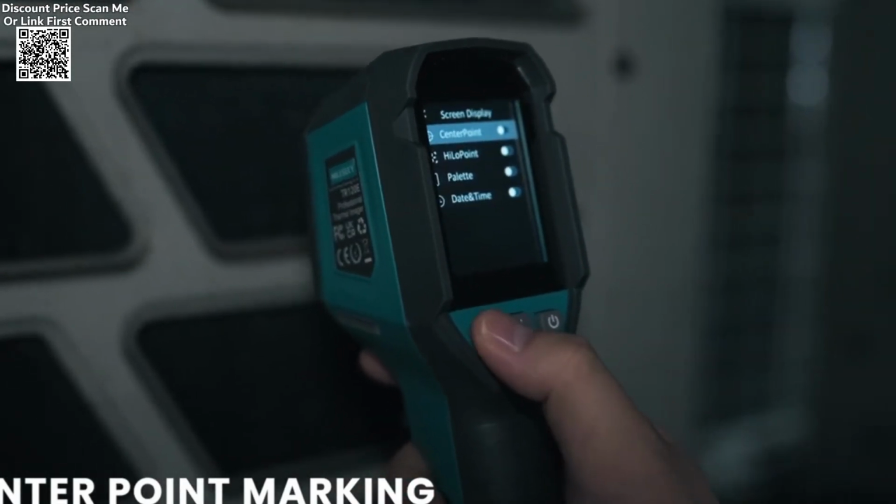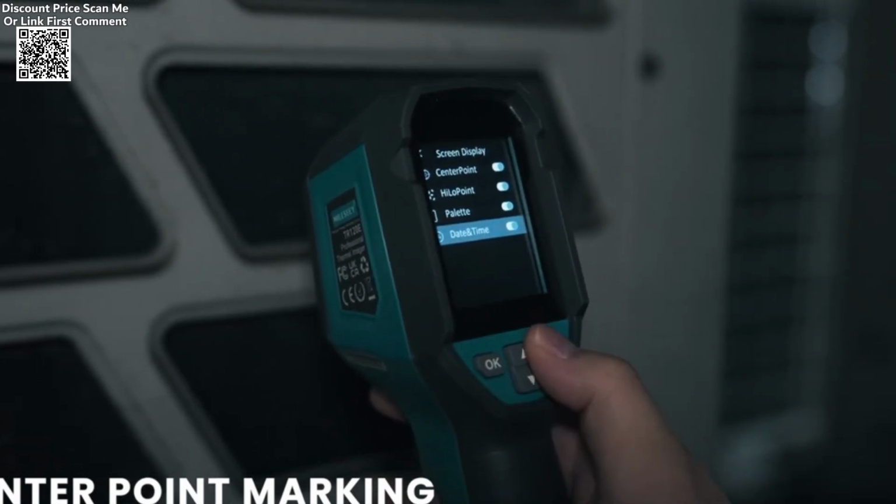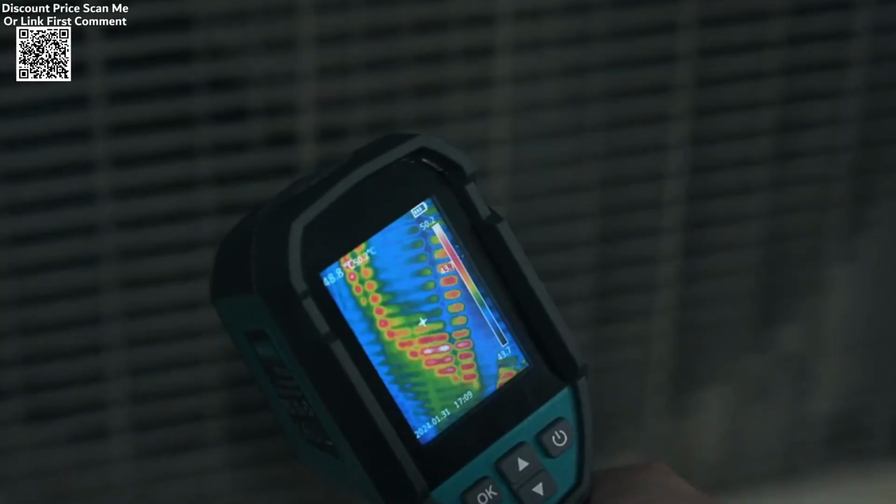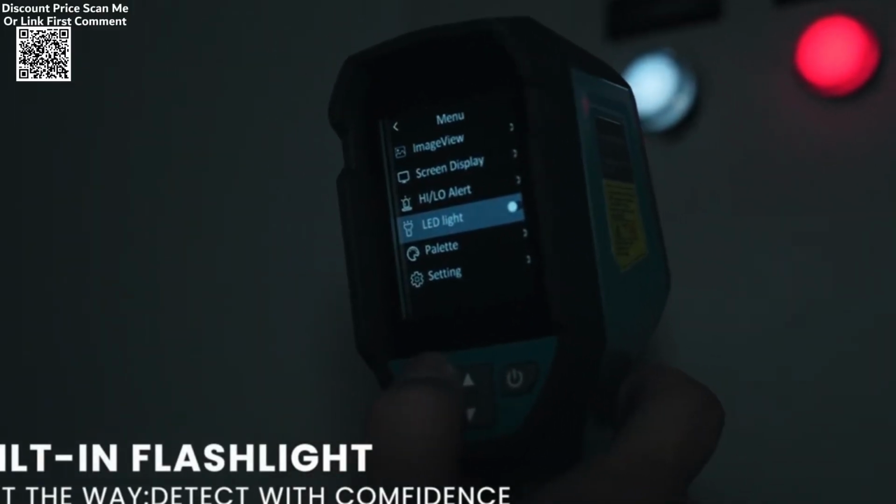This thermal imager has a wide temperature detection range that enables accurate readings in both high and low temperature conditions. Whether you're troubleshooting electronics or inspecting insulation, the Mileseey TR120's range provides flexibility and precision for various applications.